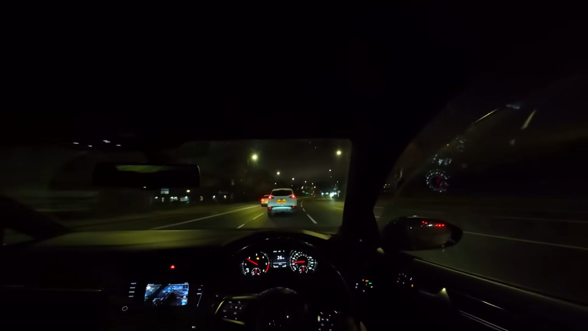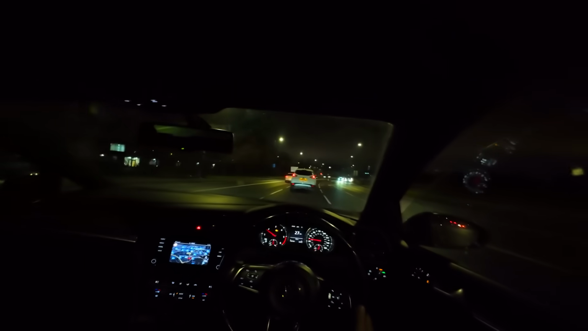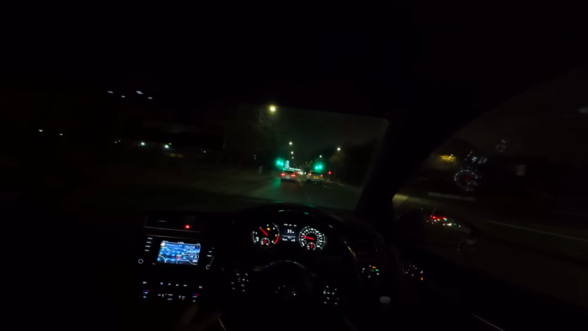Yo, the roads are 40, innit? You don't really need to do 25. And I don't think it's any better in this lane. She's gone with 32. What party poopers, man. Fair enough, you've got your daughter in the car.